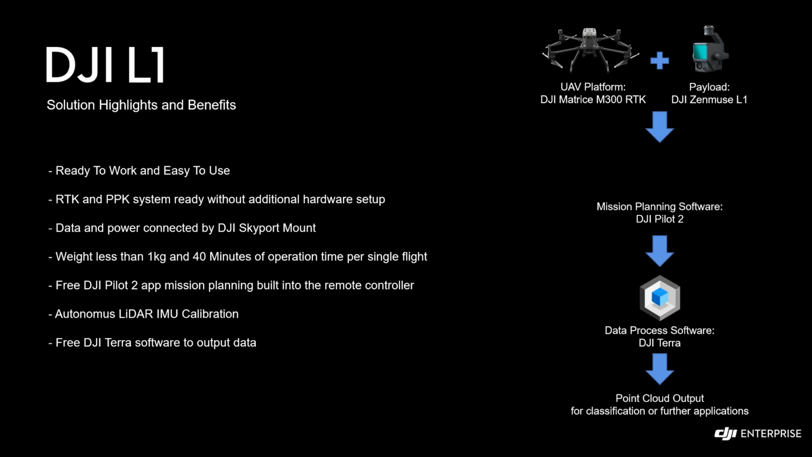Now, we've been hearing a lot of people asking whether you need to do IMU calibration for the L1 LiDAR. And just like Christian mentioned, we do have a fail-safe mechanism within the Pilot app. When you're executing a mission, the drone does the IMU calibration in flight, before flight, and after flight autonomously. So you don't have to pause the mission every 100 seconds and do the IMU calibration anymore.